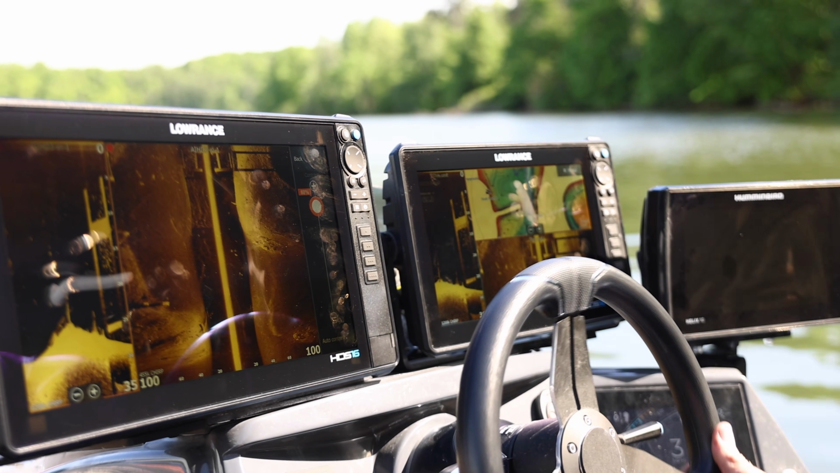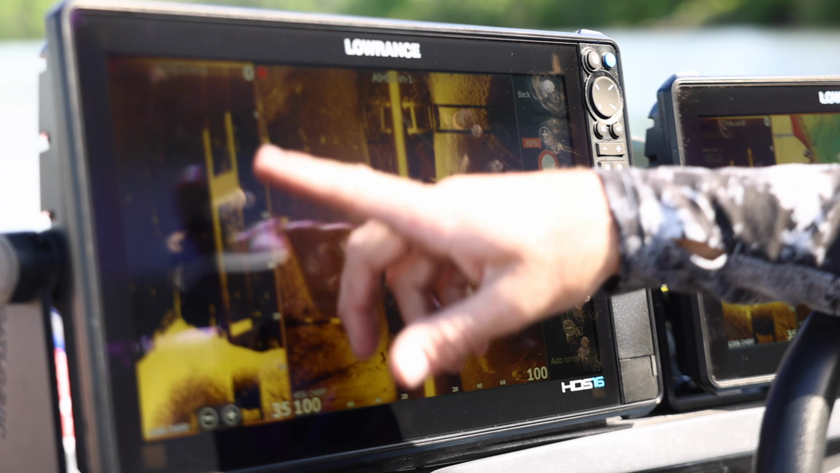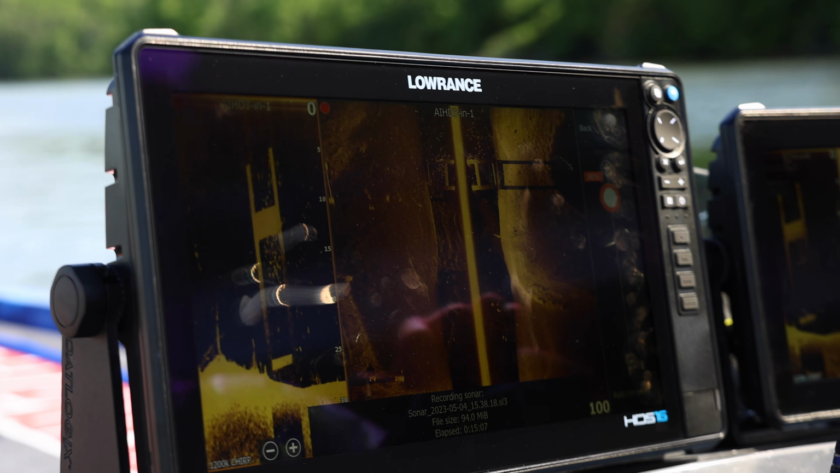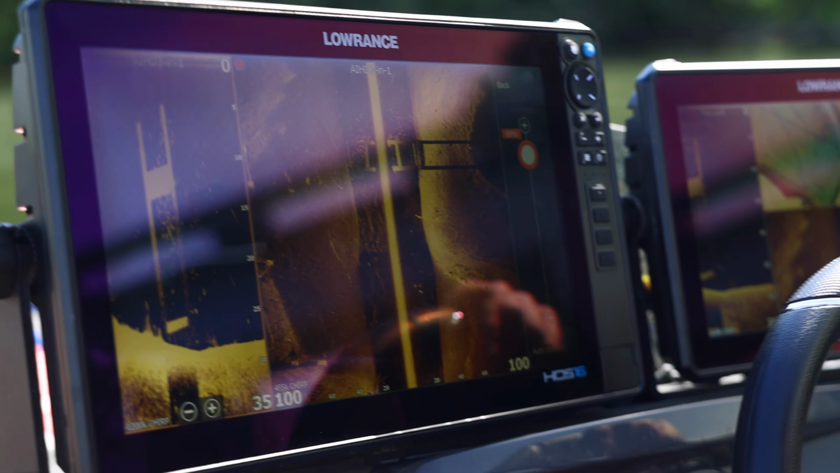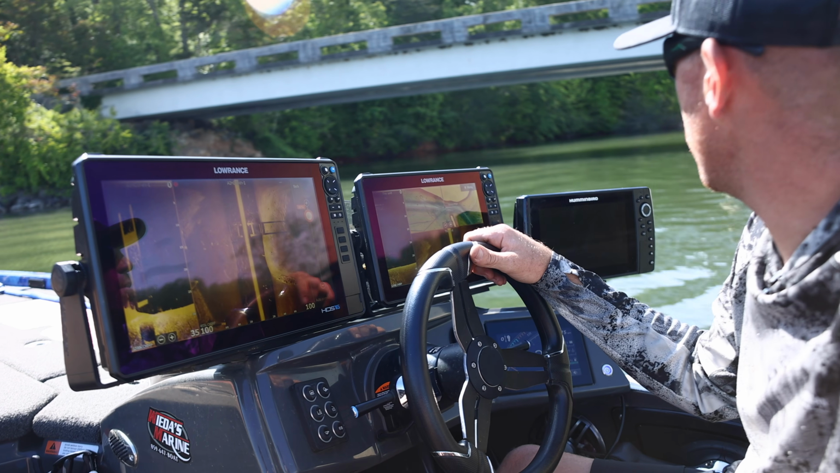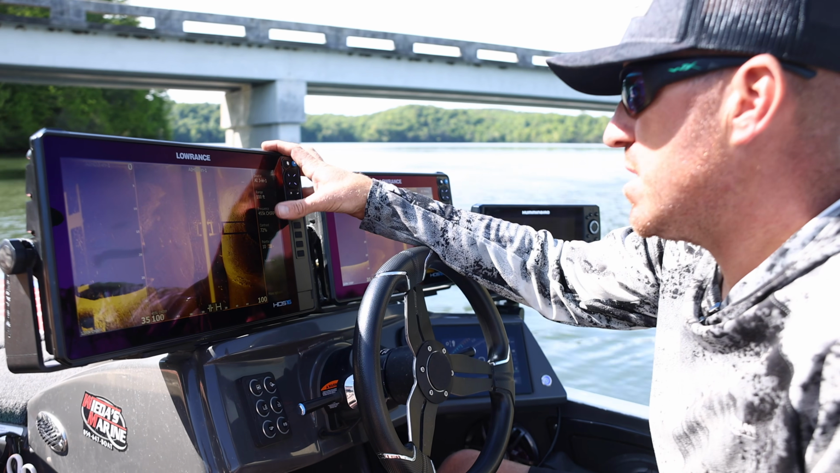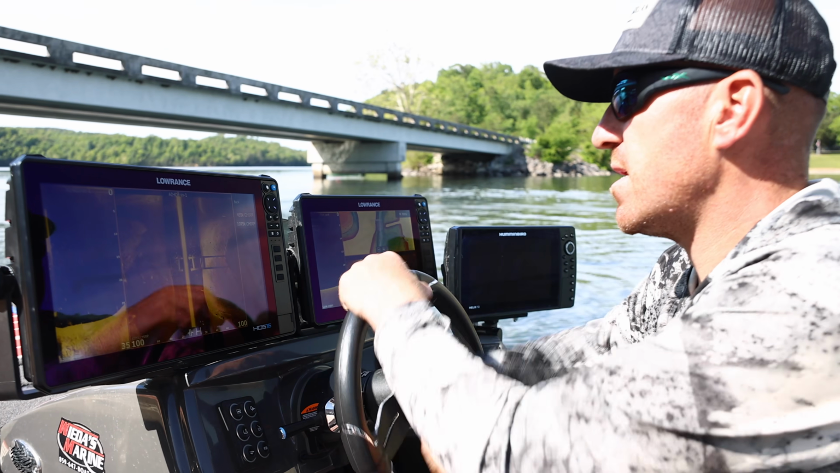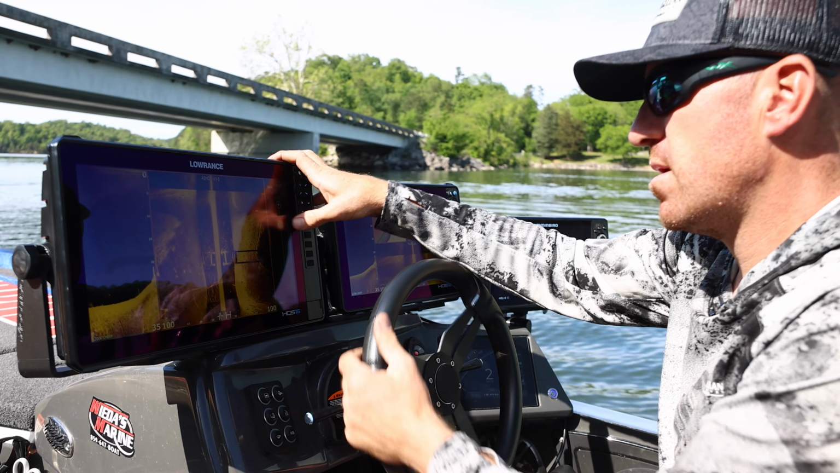Yeah, so there's a pretty good image. Right there off to my left-hand side, that's crappie. That's a pretty good downscan image of crappie. When you're talking about 10 to 12 inch crappie, that's a pretty good, clean image. Now, I wasn't going that fast, probably 2.5 to 3 miles an hour, but that's good to know. So that's 1200 kilohertz. This is 455. Let's see what the 1075 looks like. Let me just adjust it, because you're going to need to do that.